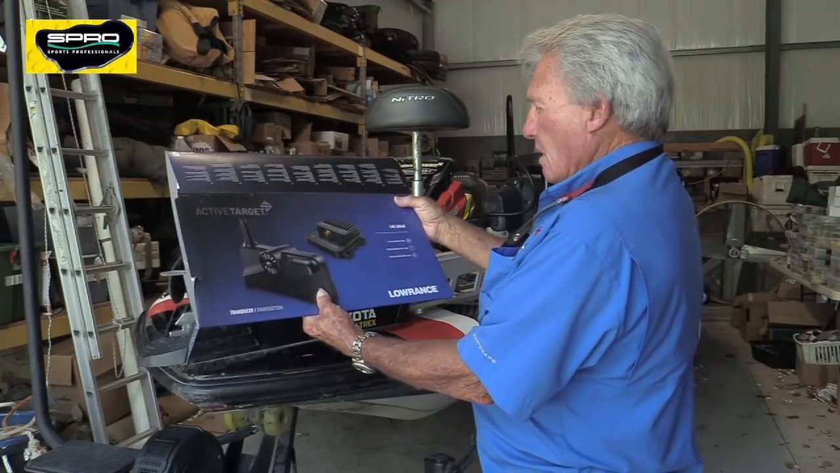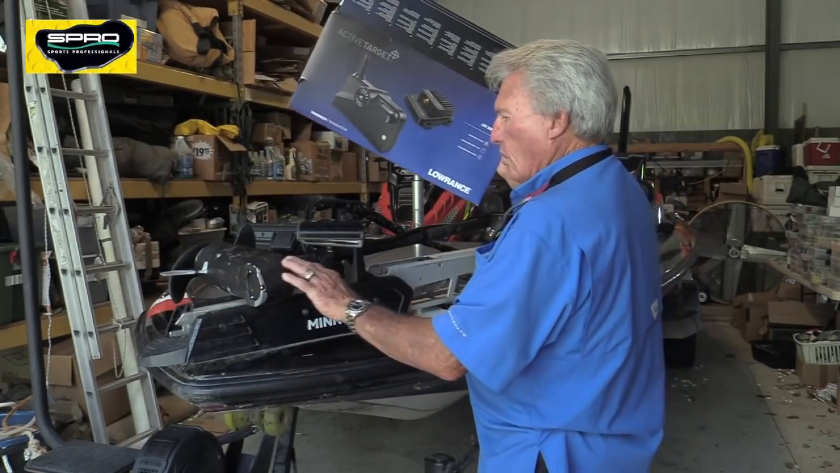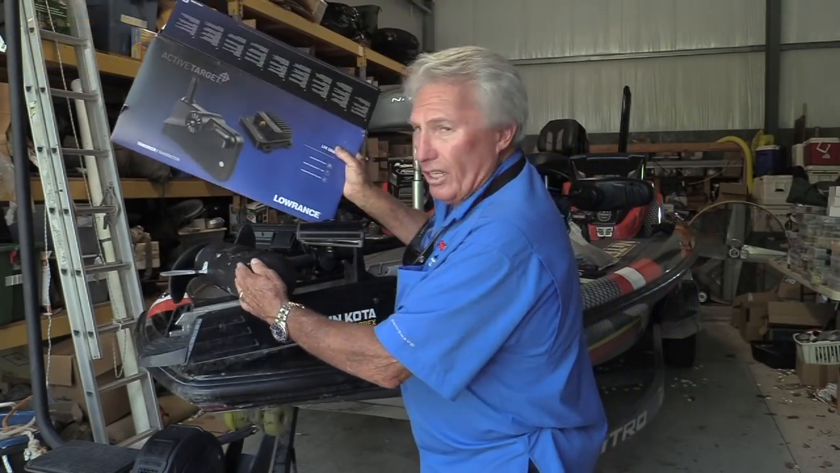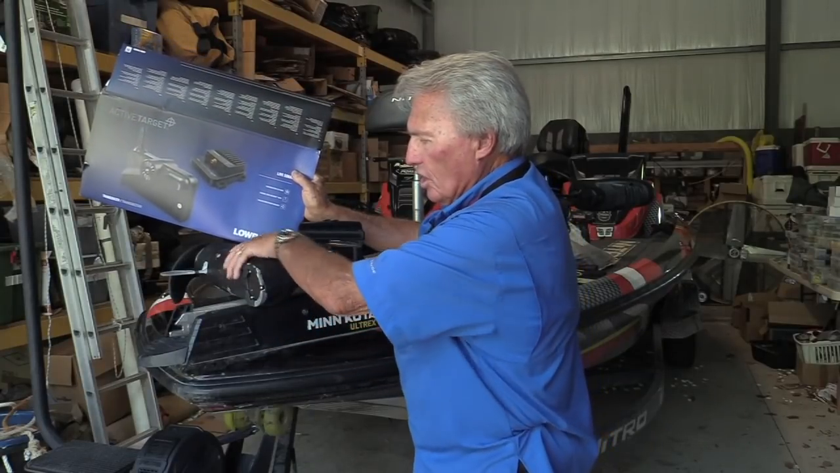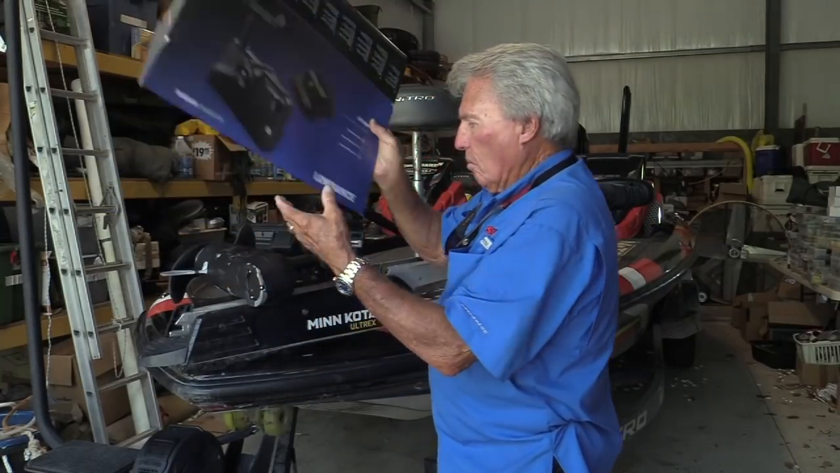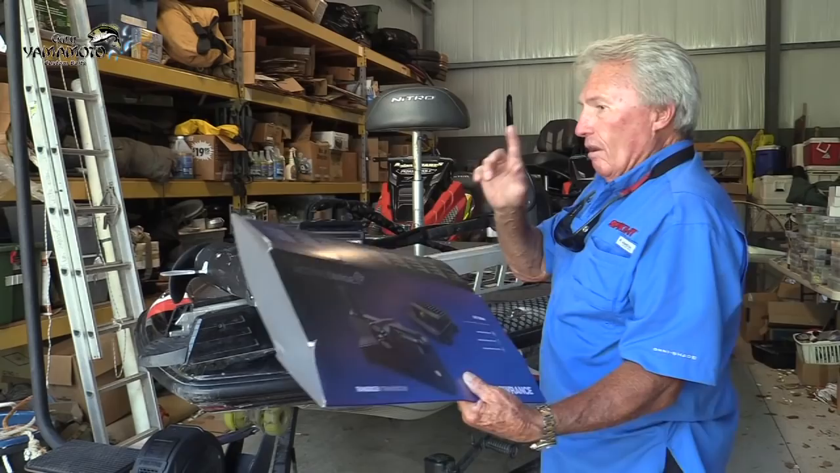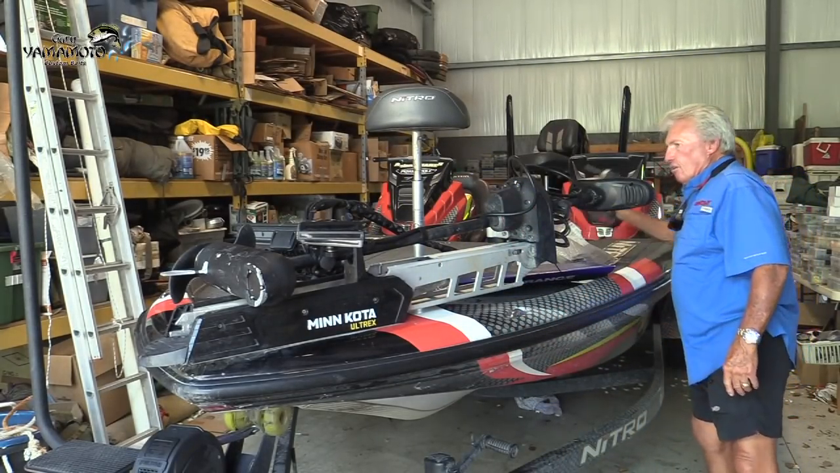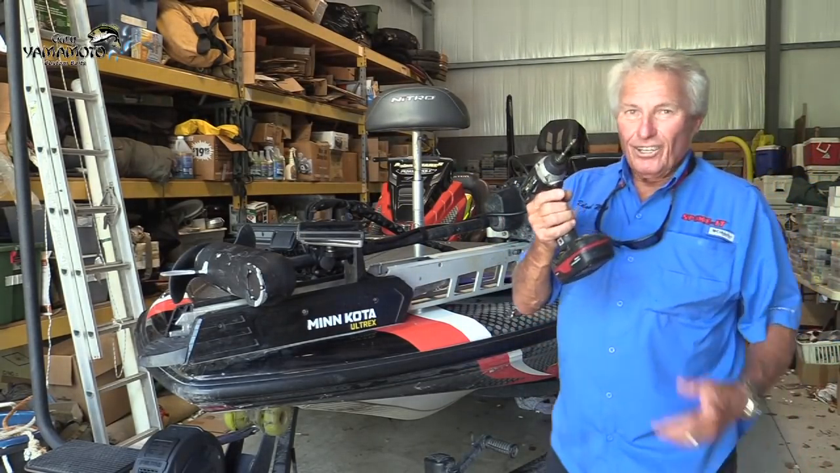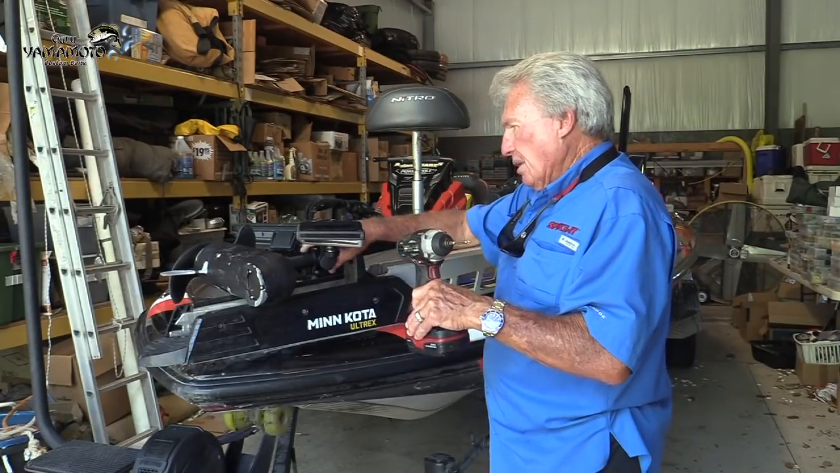So anyway, this has the brackets for the trolling motor. Now I happen to have a transducer on the trolling motor, so I decided not to put it on the trolling motor. There's another kind of deal where I put it on the trolling motor, but this I put it on the shaft, okay? It's nice big heavy cable. Now to do that, we had to take our drills. Took about an hour just to do this part. We didn't have to take the trolling motor off. That was pretty an easy deal.